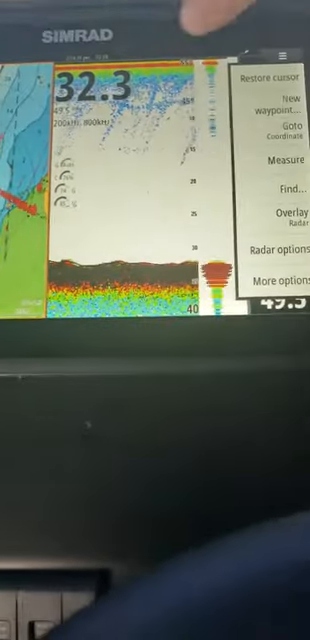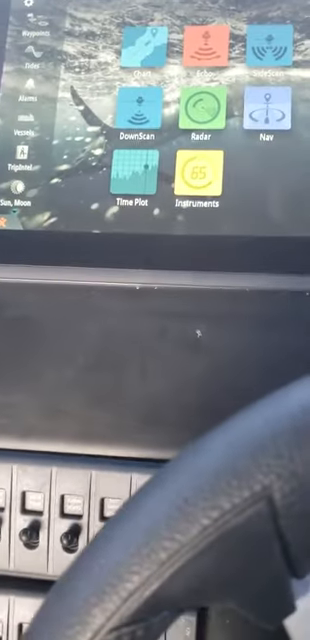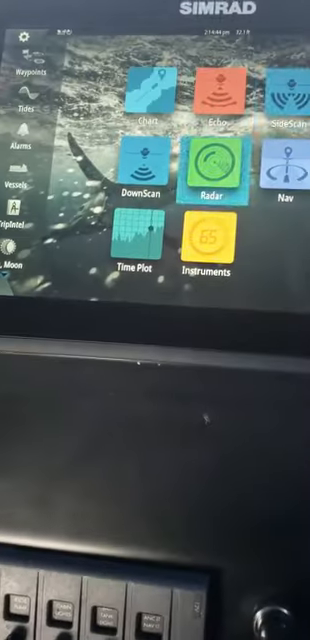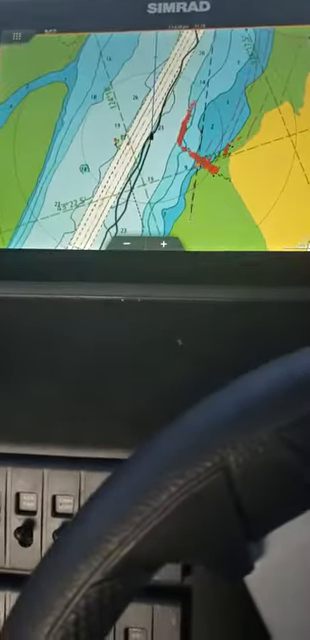Then you got downscan overlay on your traditional. You can hit this button over here and it'll go into the menus. Or you can just hit this button right here. It'll take you to the menus. Use your QWERTY if you want. See that thing just going all over the place? Then you go to charts, just hit that. And there you go. There's your radar overlay.